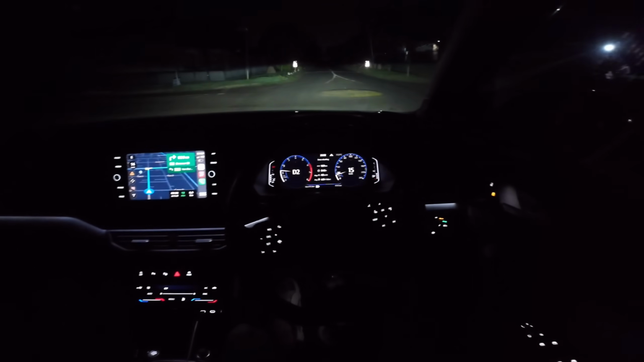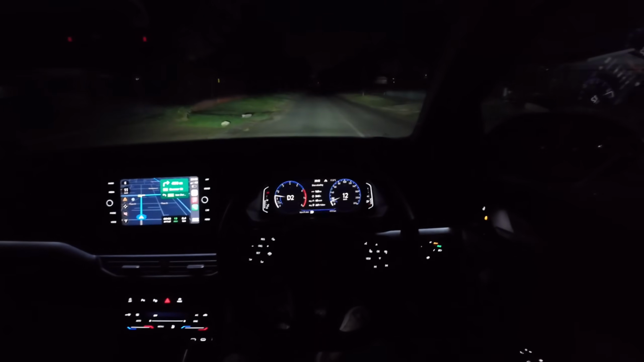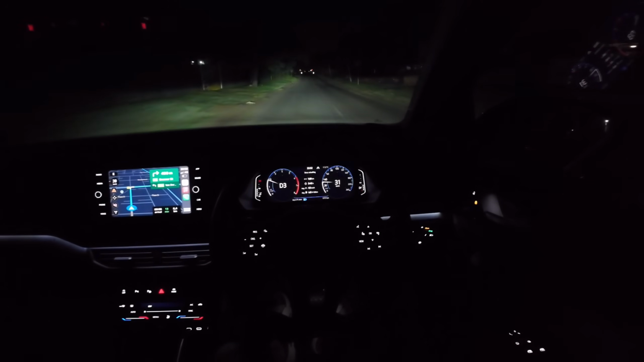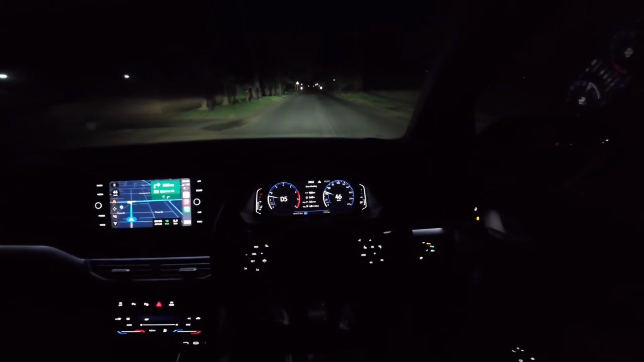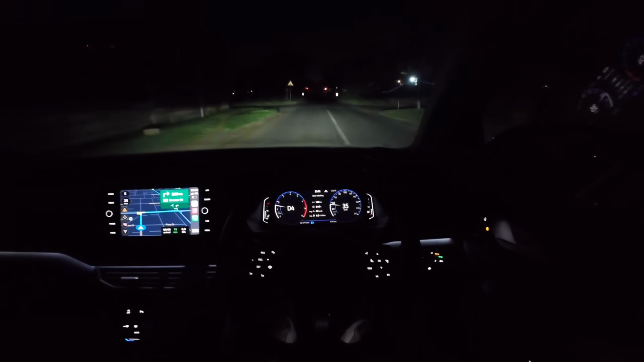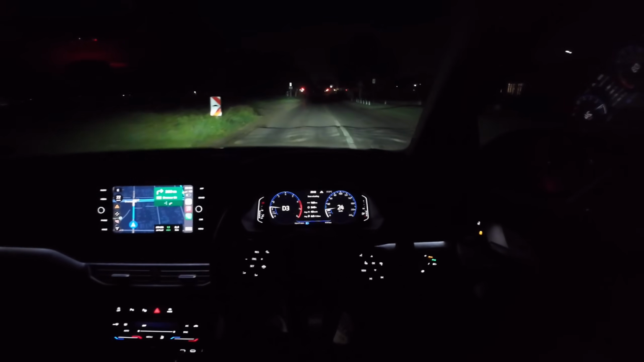I know this is common nowadays, especially in luxury cars and so on, but to find this technology in somewhat of a regular car, which is the T-Cross and all the other VW models, the Golf, the Polo. Oh, look at that. And the crazy thing about these lights is it feels like they are alive. You know, the way they can illuminate specific points. I'm just hoping we'll get to see some of these highlights that I'm actually pointing out.